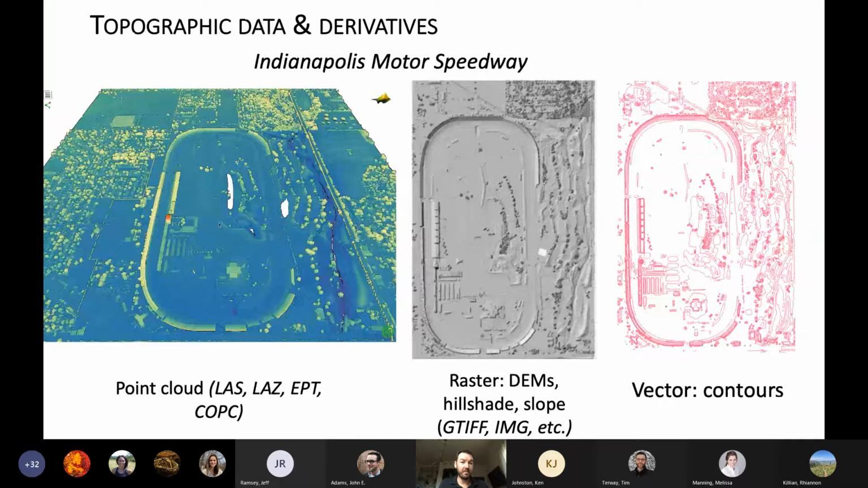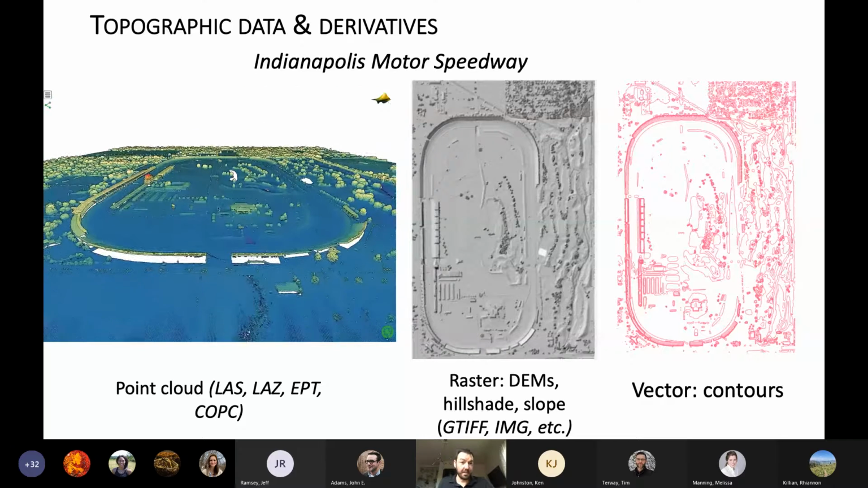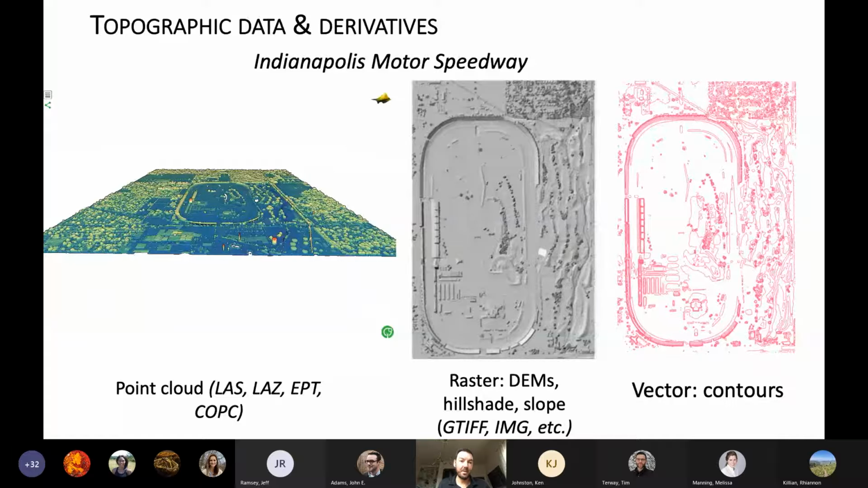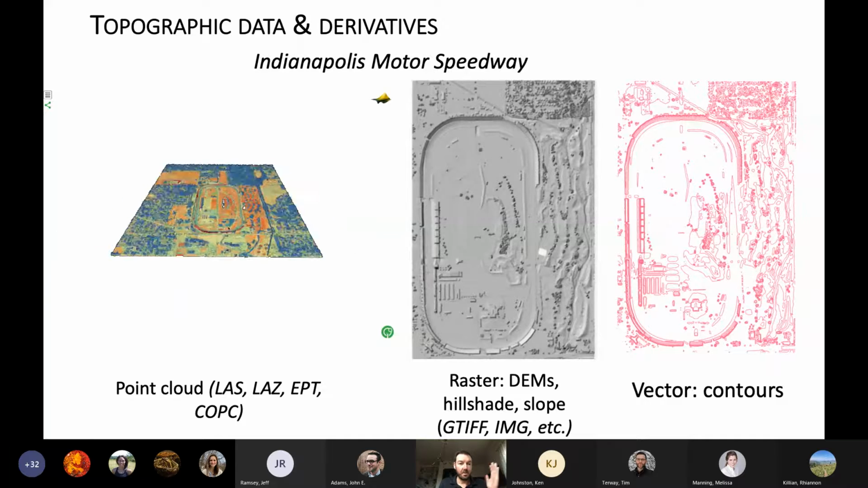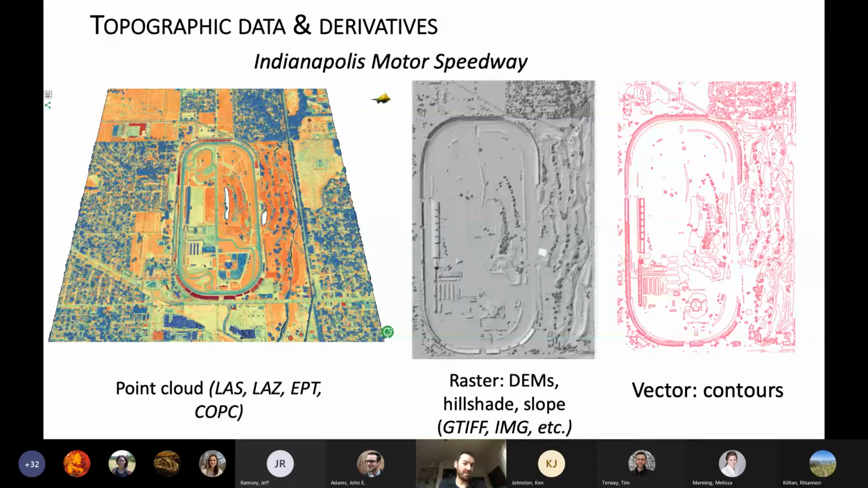So this is an example from Indianapolis Motor Speedway in Indiana. Just because it's something interesting to look at, but these are the types of topographic data and derivatives that OpenTopography is focused on. So from complexity and size, starting on the left is the most challenging. These are the point clouds, right?